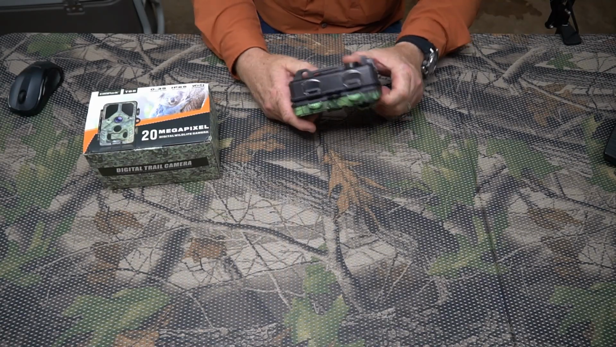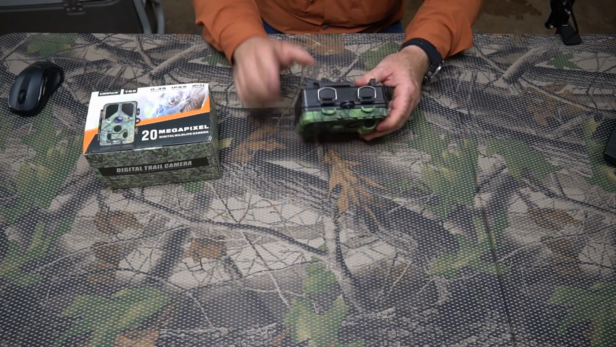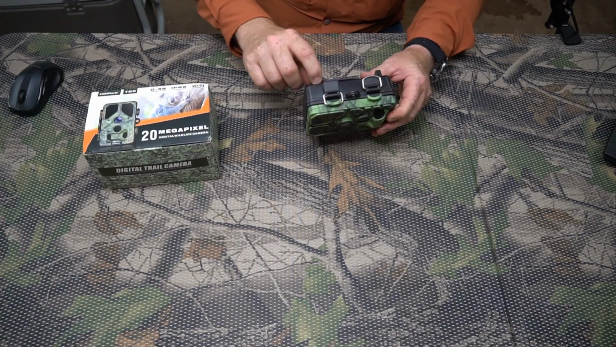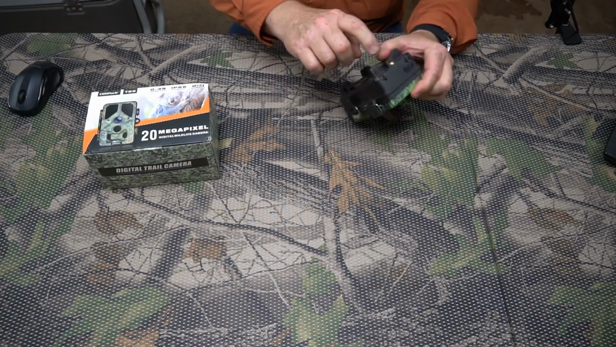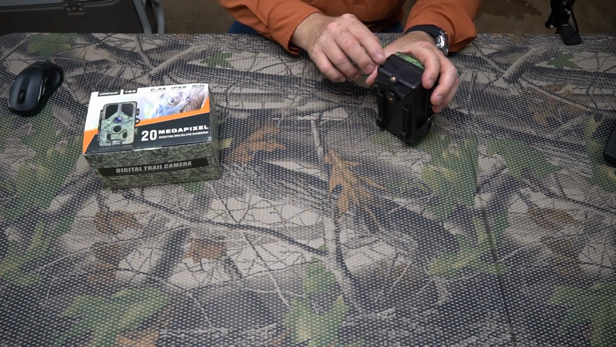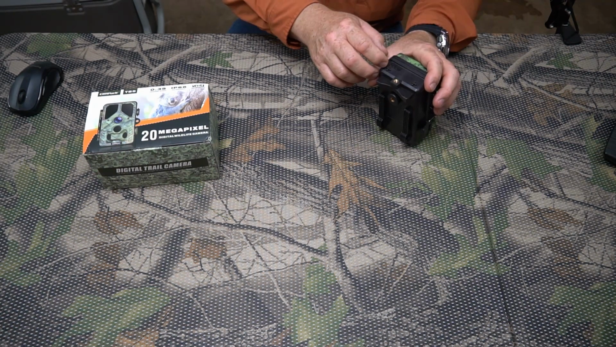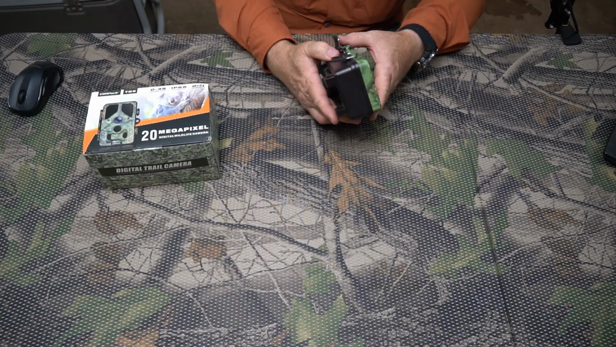Nothing to complain about. Like the T45, it's got a solid build to it. They got better latches on this one that are a little bit bigger. It's got a place to tie it with a rope or a strap, double tripod mounts on it. Right here it's got a 6-volt external solar power pack, or external battery pack port, if you want to use it with an external battery pack.